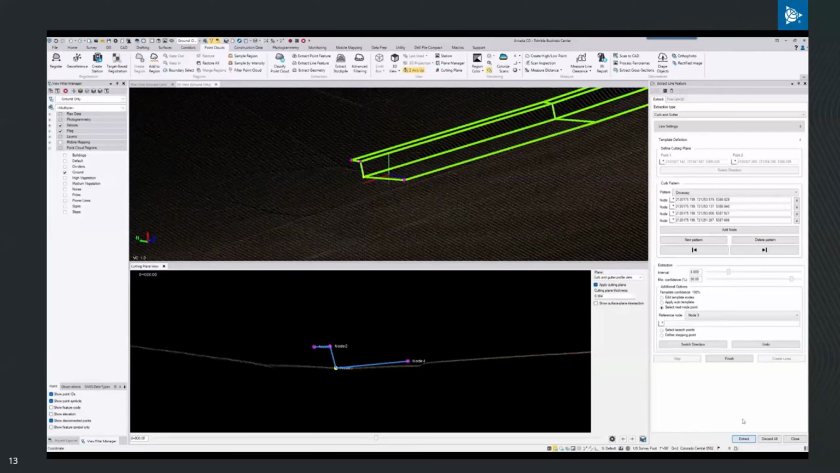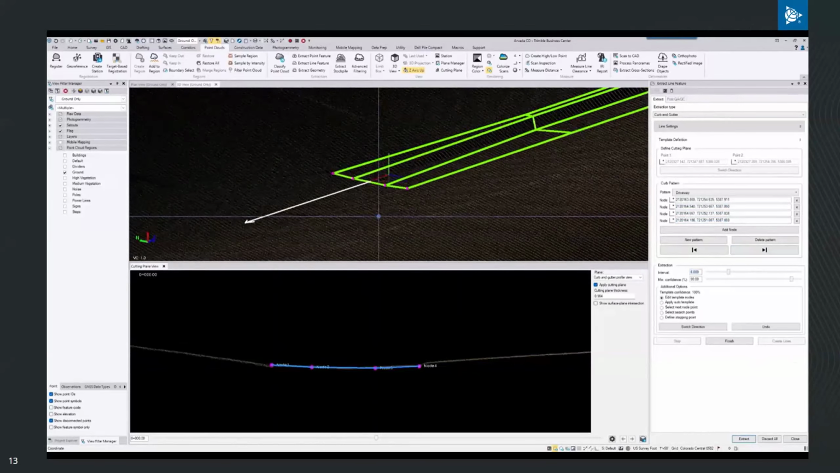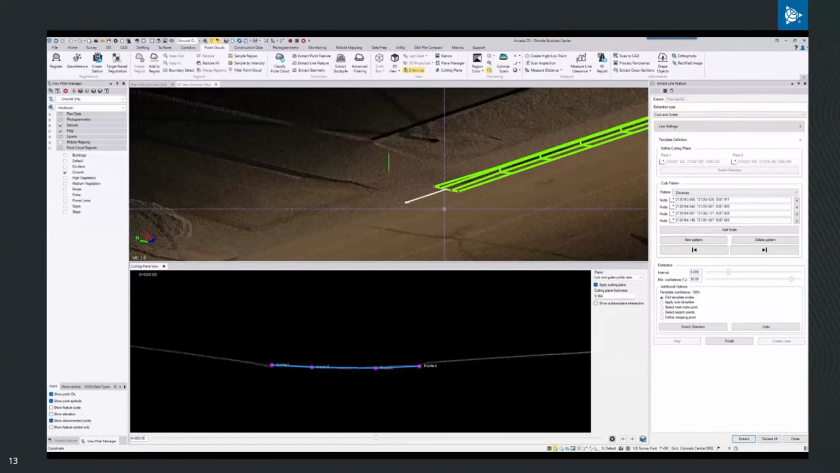Then I can quickly redefine the nodes in my cutting plane to match this flat profile. By just clicking those node fields again, I can redefine that profile. And I could just say I want to up my interval to 16 feet instead. I can just go ahead and do that. We'll leave the minimum confidence the same. And then we can hit extract and let it extract across this driveway opening.